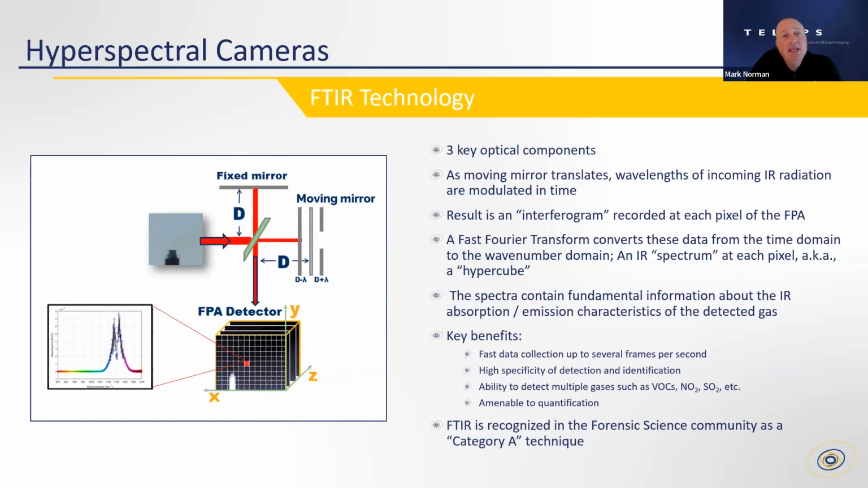In an FTIR, which is a technology that's been around for decades at this point, there are three key optical components, as you see in the figure on the left. There is a mirror, which is fixed in position. There's another mirror, which moves, and there's a beam splitter between them. That's the green diagonal element you see in the photo.